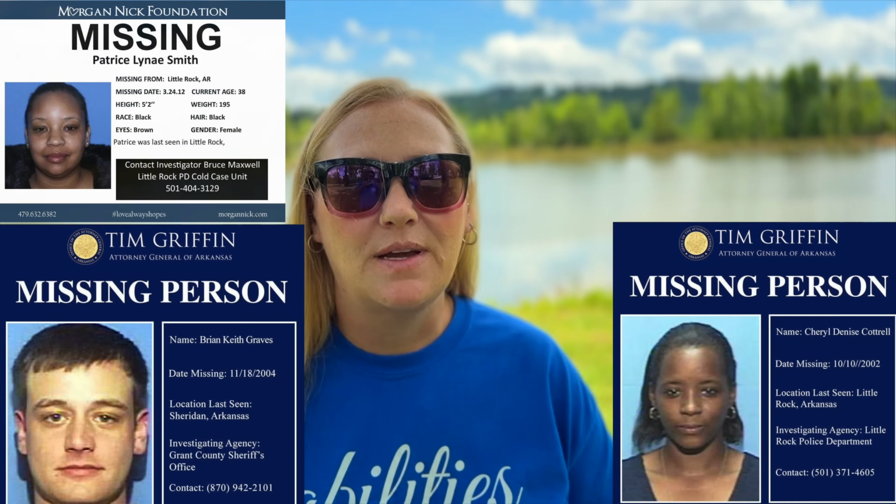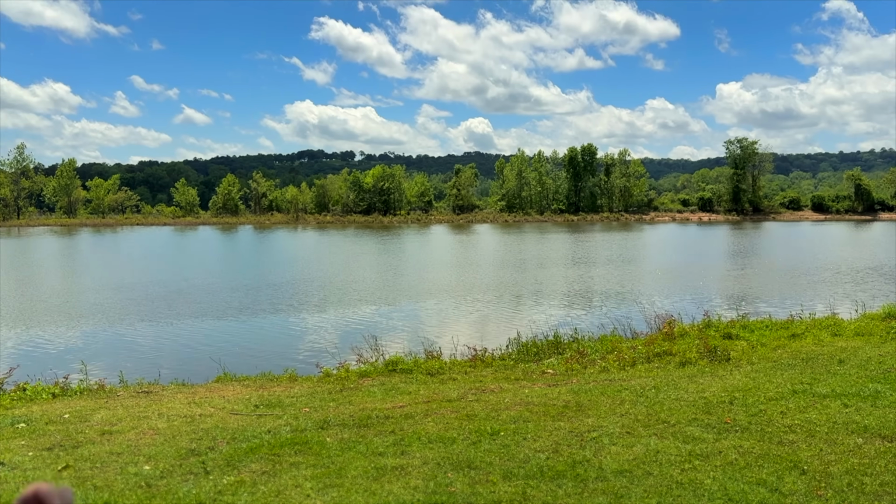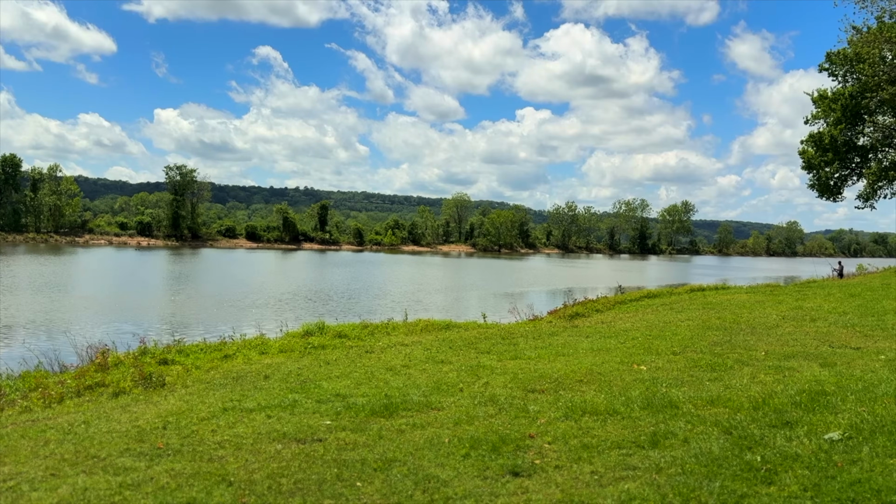Starting out day 2 for our search for Brian Grave, Cheryl Cottrell, Patrice Smith, and Terkessa Wallace, we're starting here at Burns Victory Park. Burns Victory Park is a huge public land area. There's a golf course that we drove down through to get here. This is kind of sectioned off from the Arkansas River. Right on the other side of this seawall here is the river.